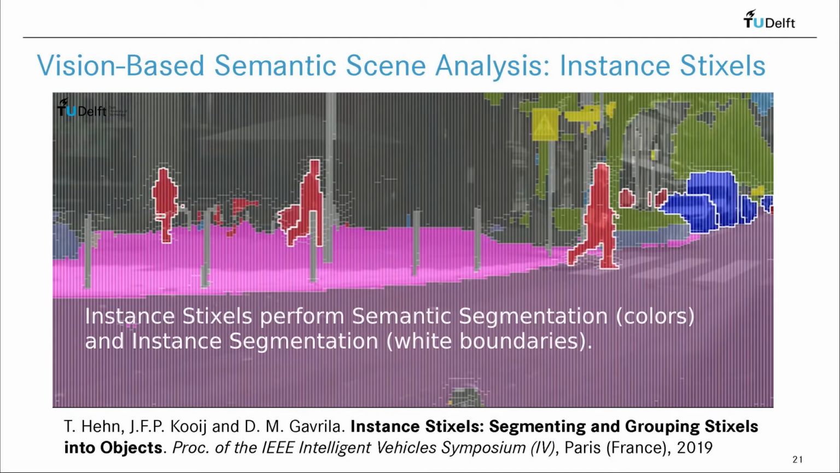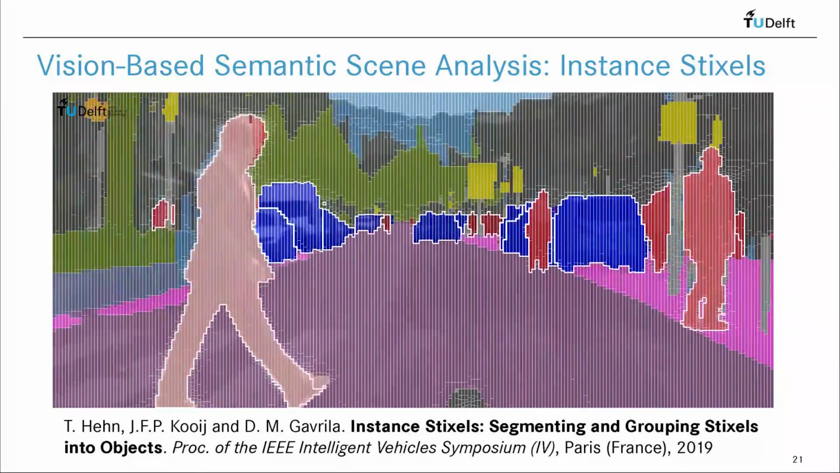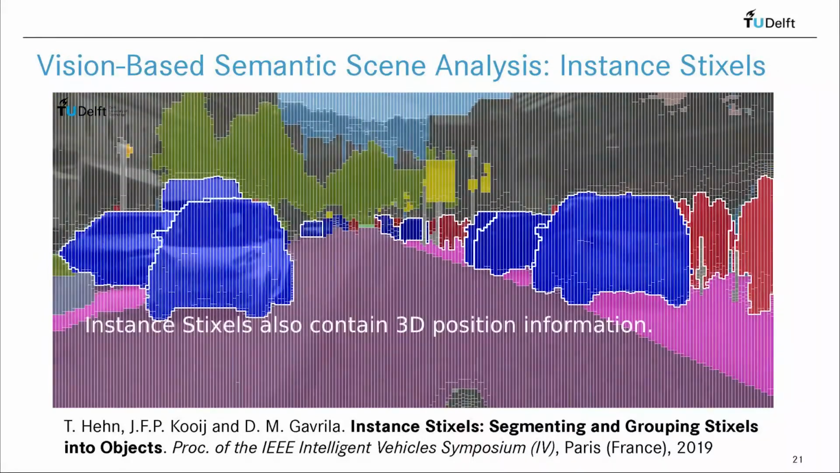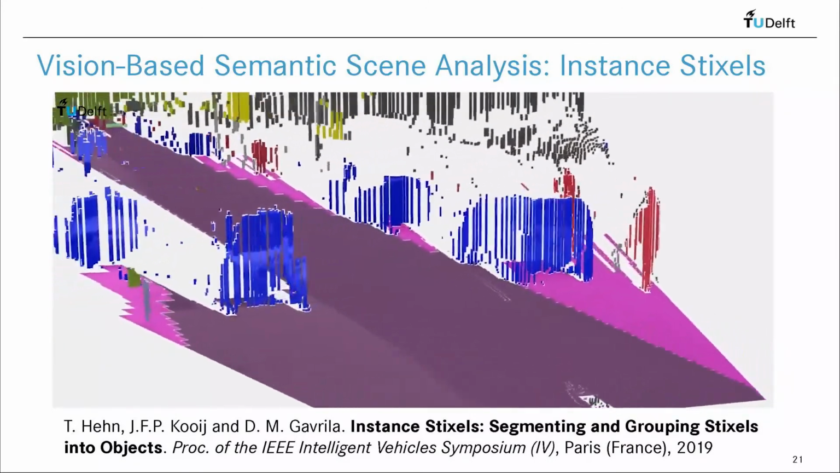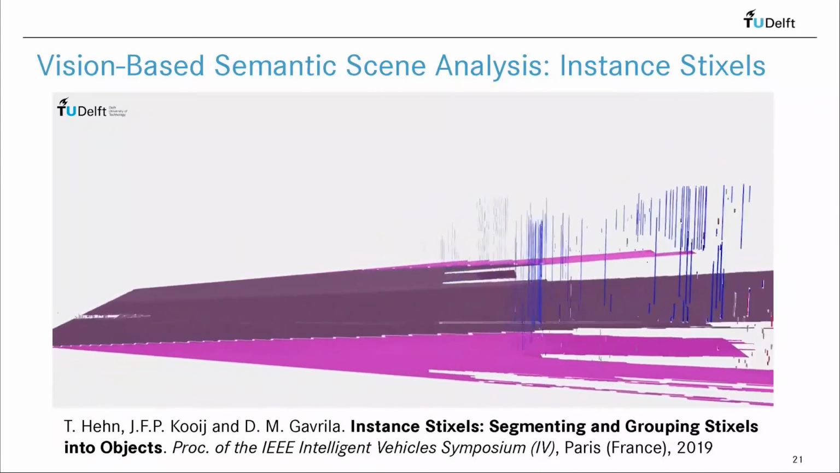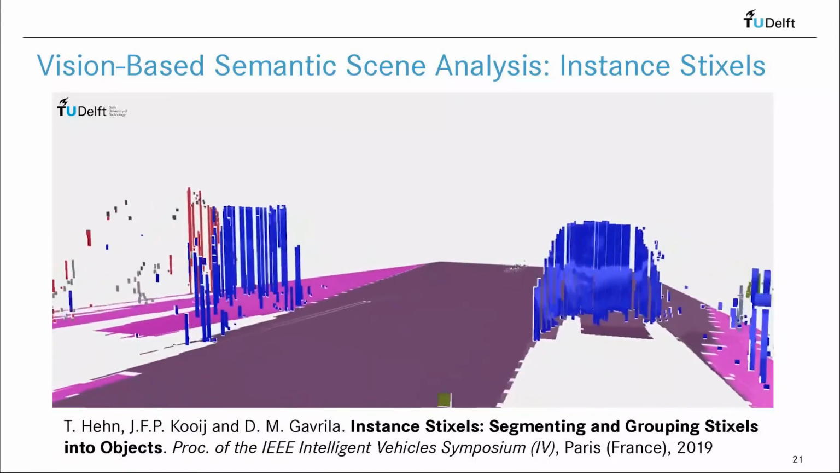Let's see some qualitative results. The colors denote the various semantic classes, white borders denote the object instances. This fly-through gives you an impression of the quality of the recovered spatial 3D environment.